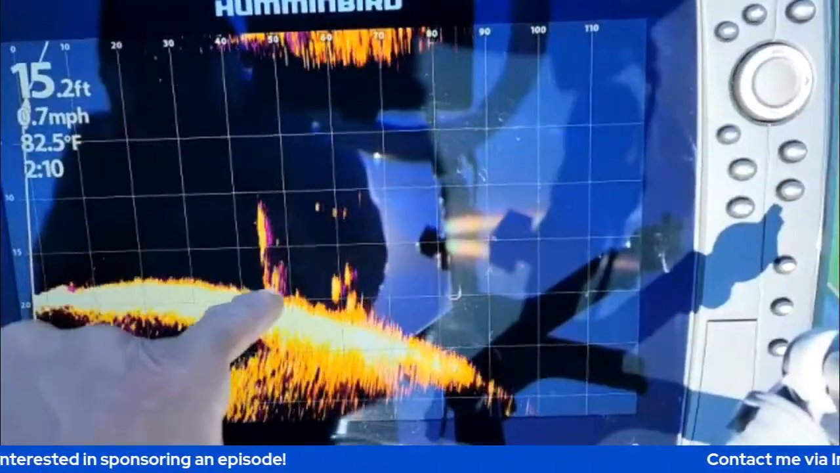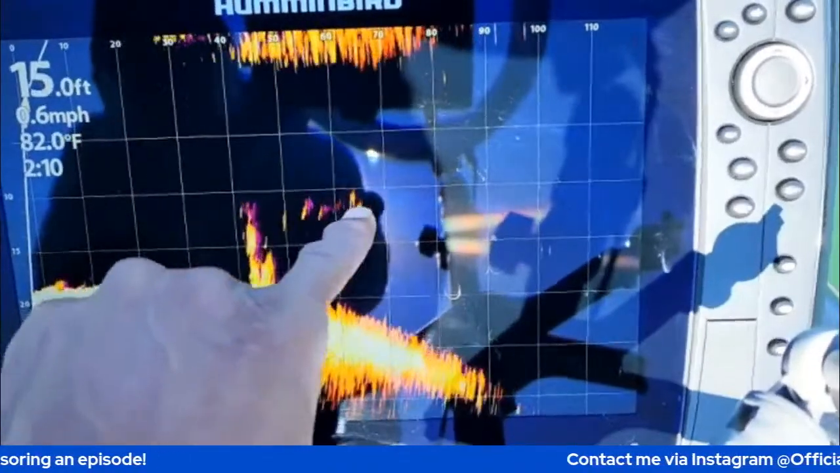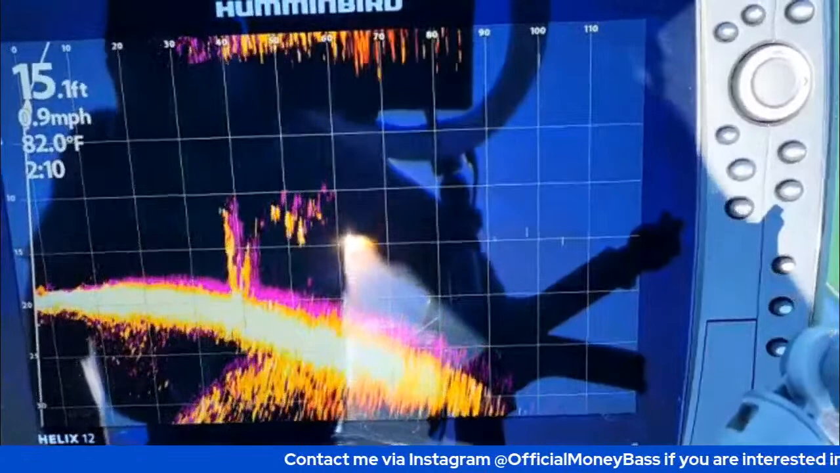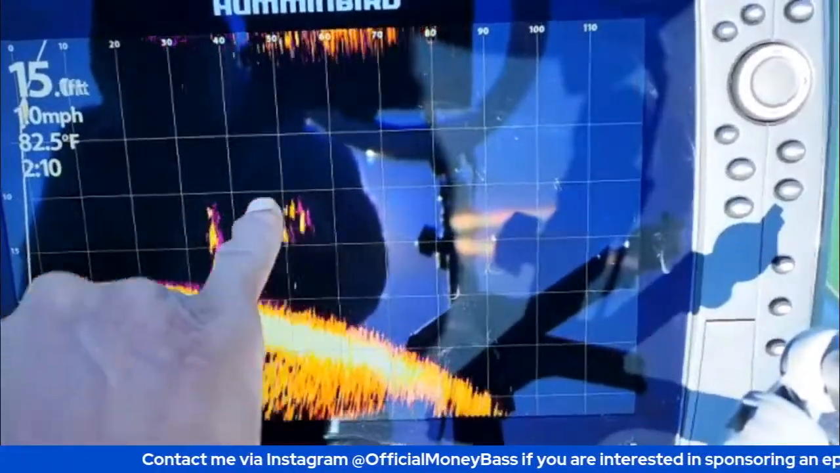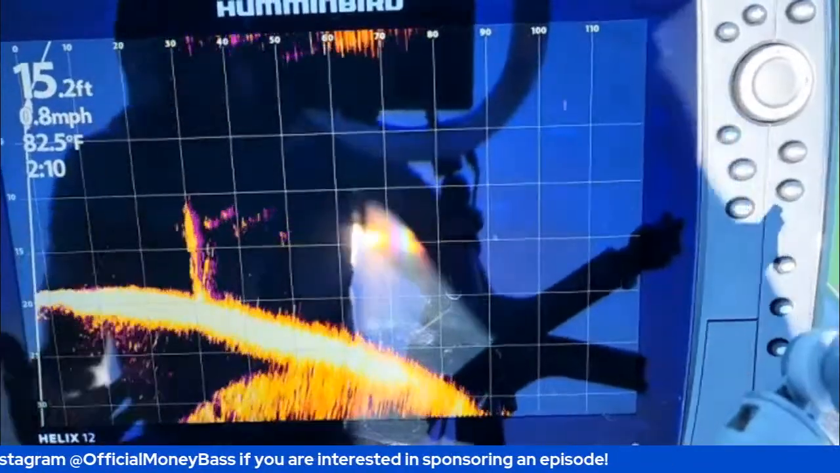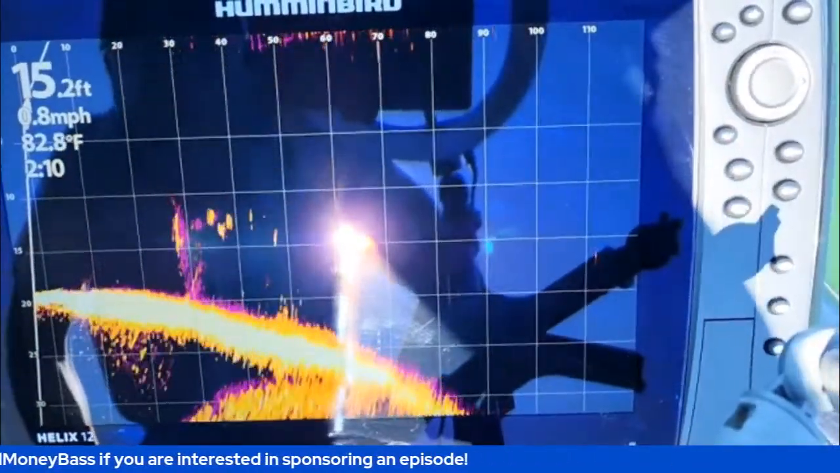That is cover. That's a brush pile. There's more fish back here. And remember, we started seeing that back out between 100 to 110 feet. Look at all of those fish. Those are some very catchable fish right there. That's pretty much whatever I look for whenever I'm coming out here, guys.